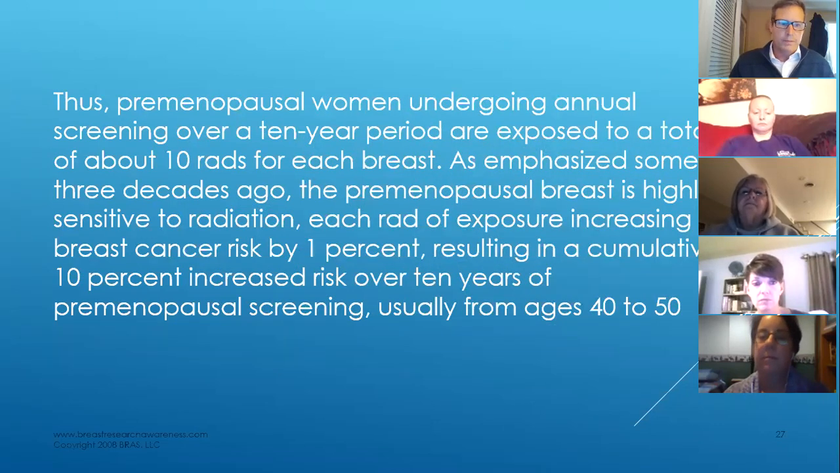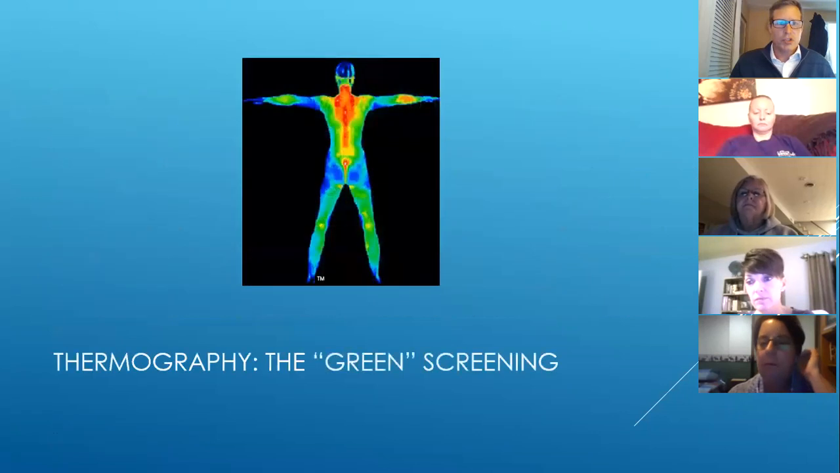And by the way, people with the so-called BRCA gene, the breast cancer gene, are even more susceptible to radiation, more sensitive to it. And about what age are those women getting mammograms? They're starting in their 20s. So it almost assures they're going to get breast cancer.